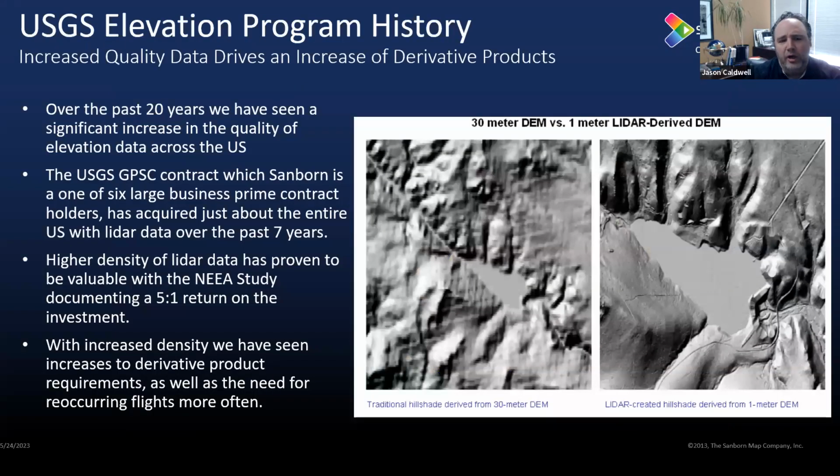As we talk about LiDAR, one of the exciting parts of what's happened over the last 7 to 10 years is the fact that the USGS has done a great job to take on a program called 3DEP. 3DEP was really the migration from a traditional 30-meter and 10-meter DEM to a LiDAR surface.